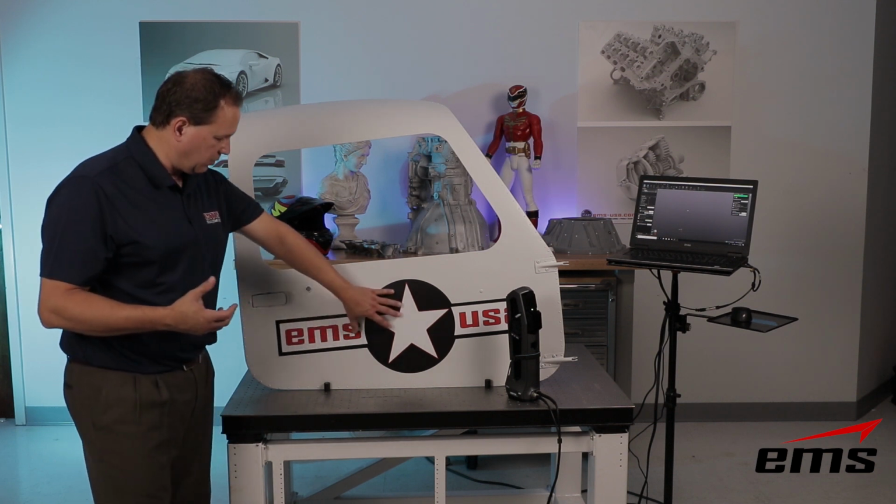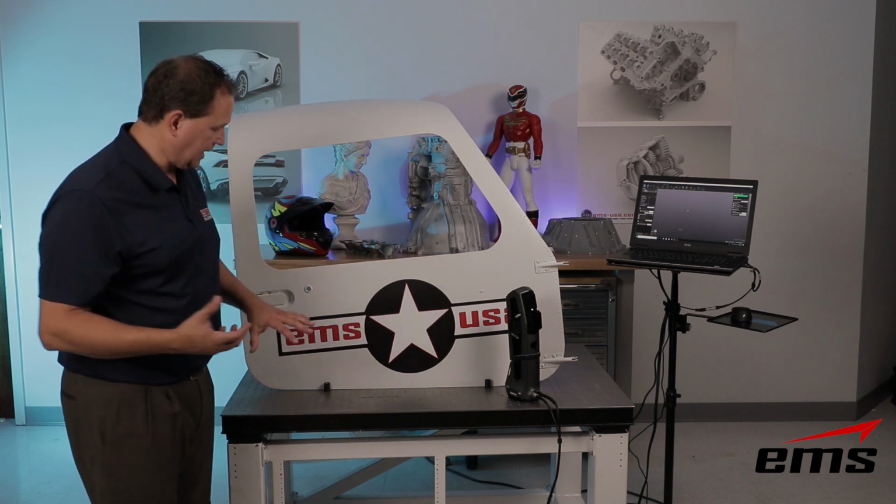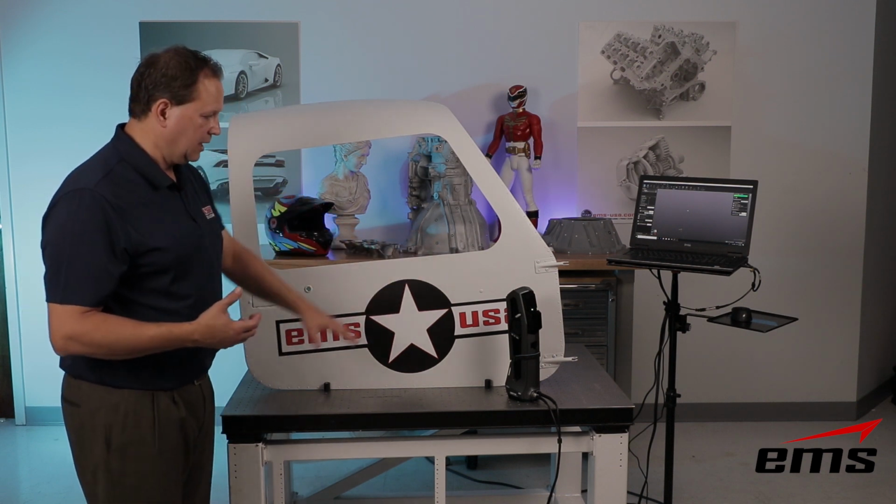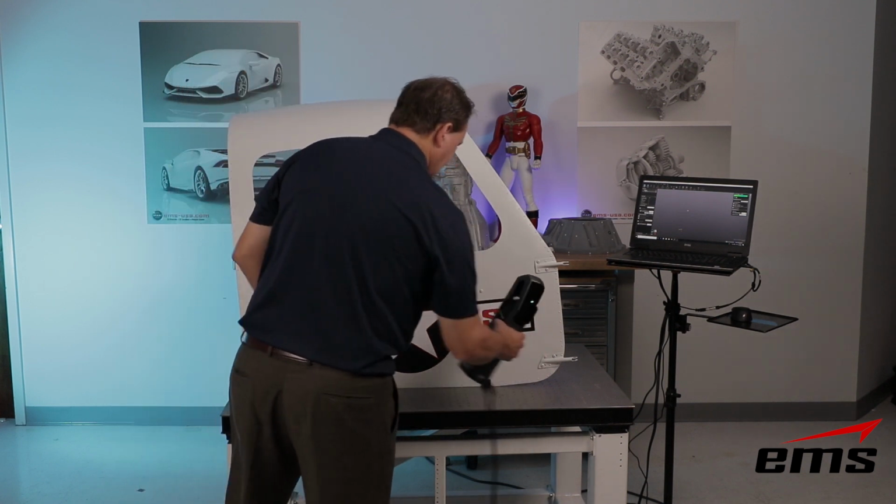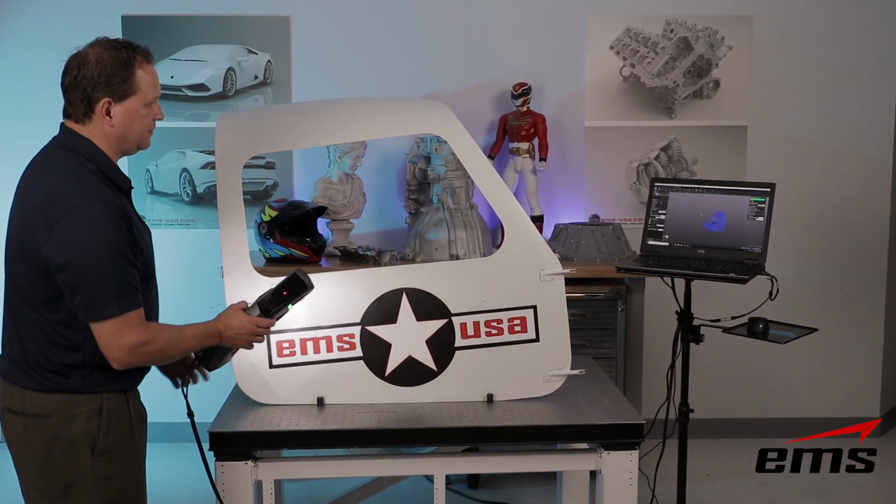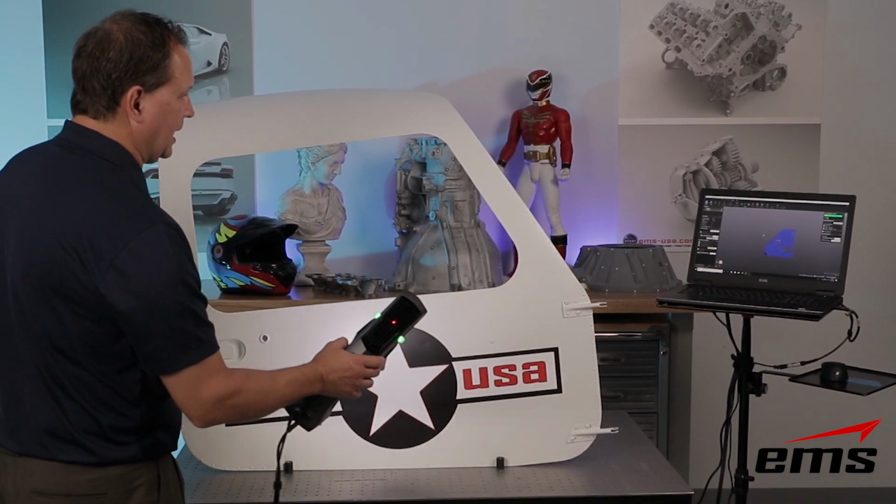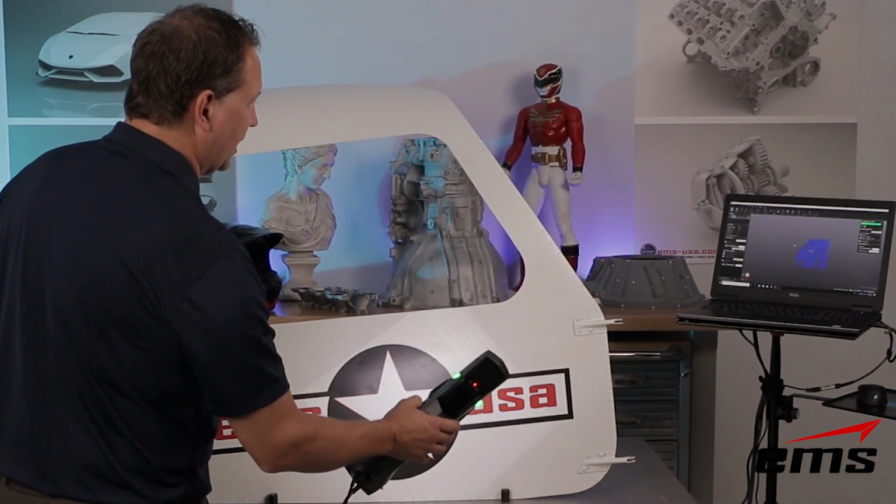Okay, so for now we're going to ignore the decal on here, and let's just pretend there is no decal and it's just smooth white. So we're going to go ahead and try to scan and see what happens. Okay, so if I go ahead and hit the scan button and try to move along, you can see it's blue, and it's really not capturing anything. It should be green right now.